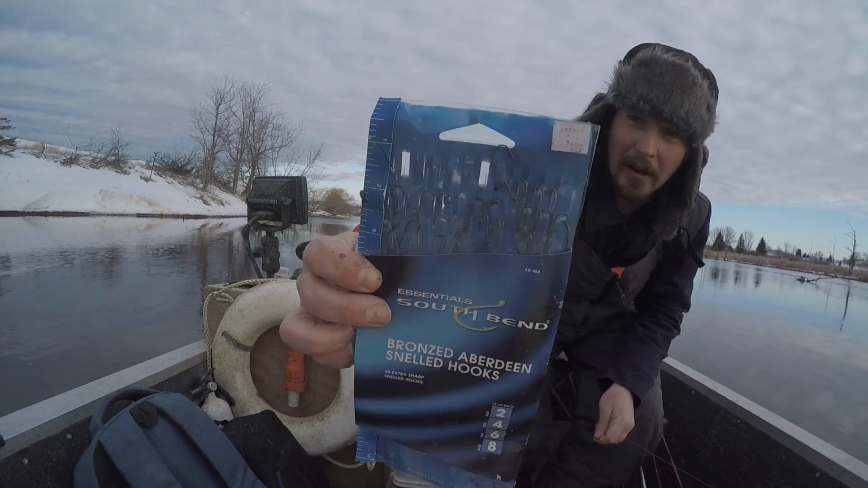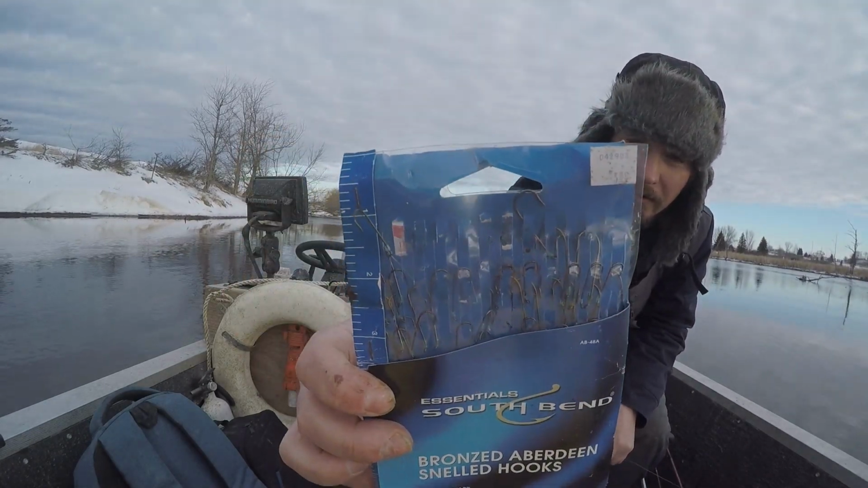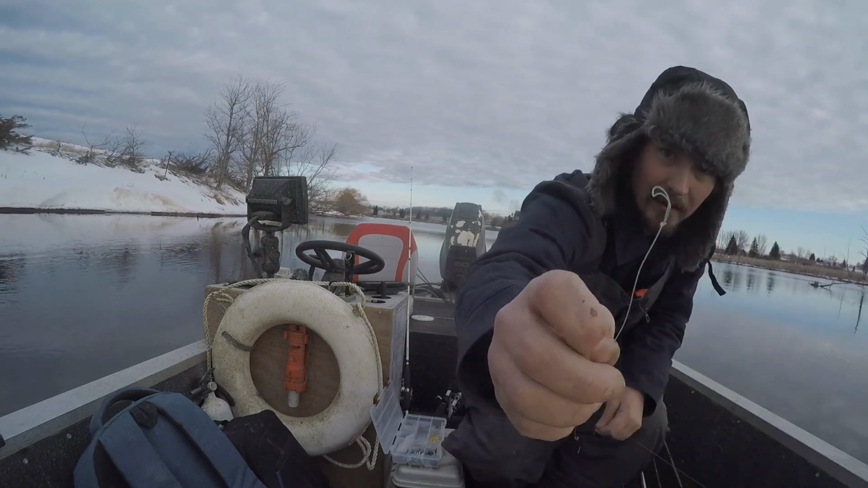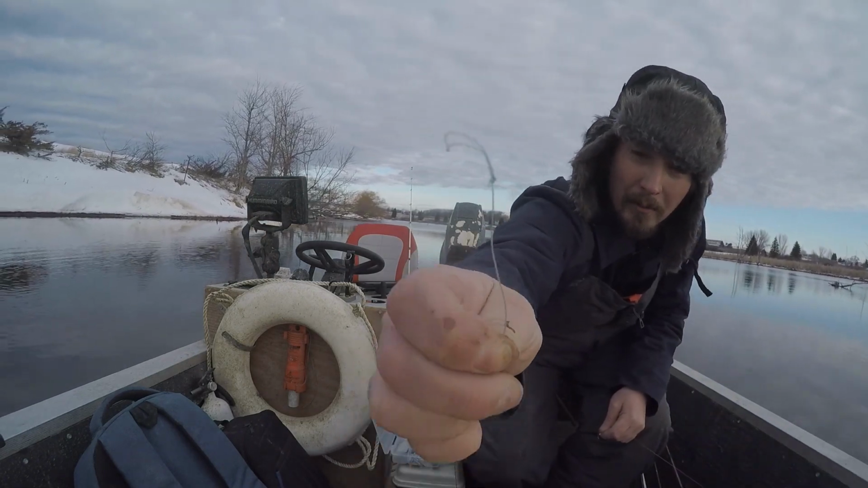Then you get one of these packs of hooks from the store. It's like $4 for a ton of hooks, and they come pre-rigged with a little loop on them.